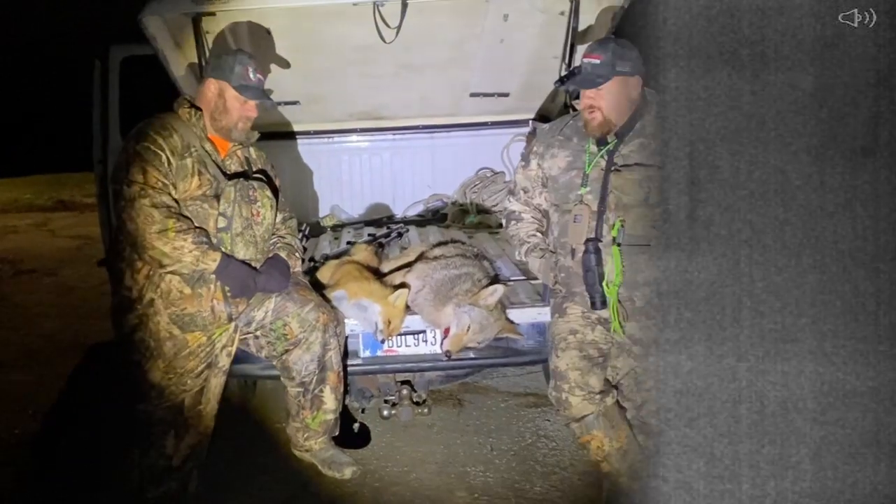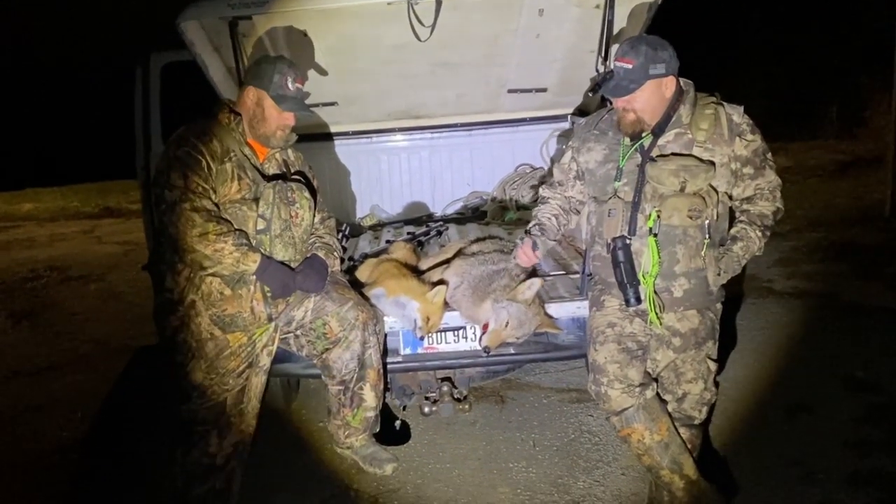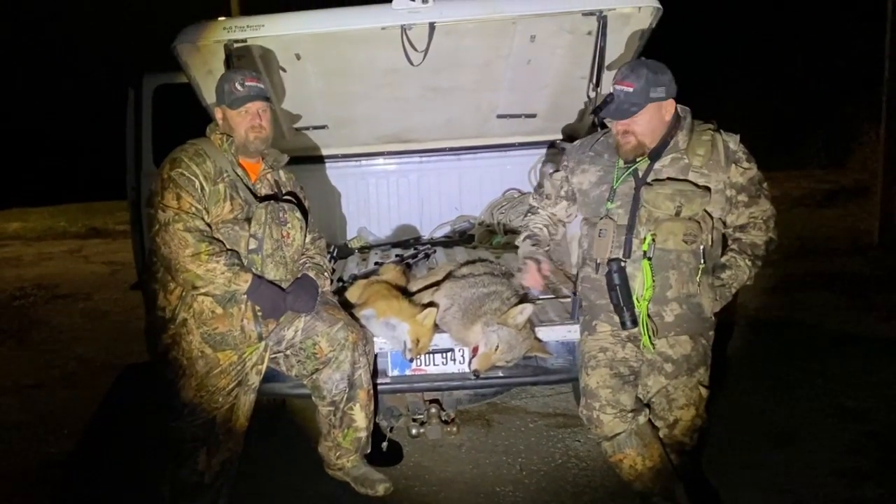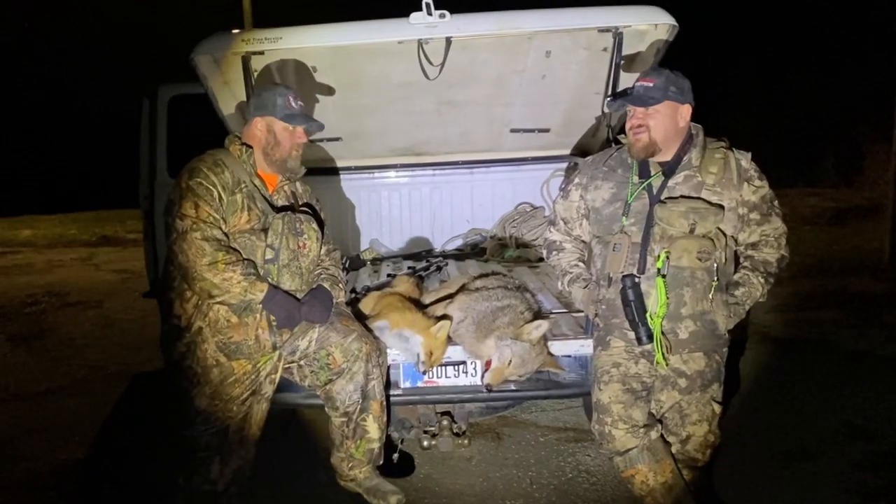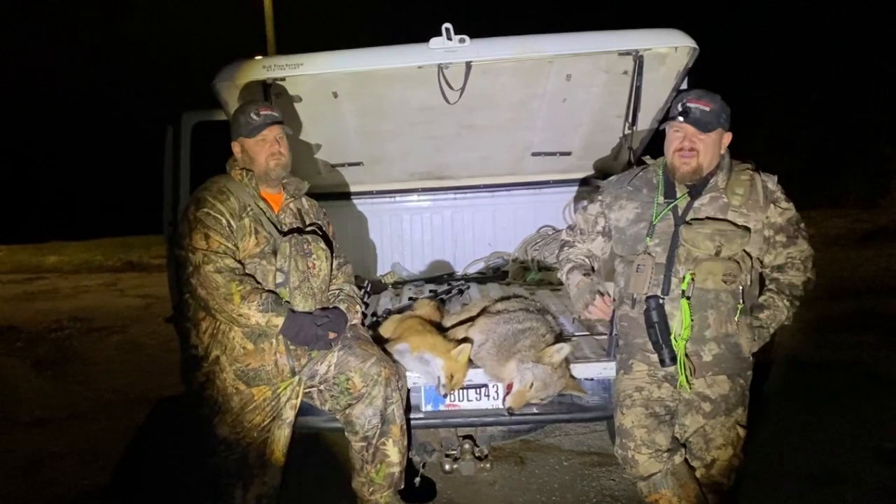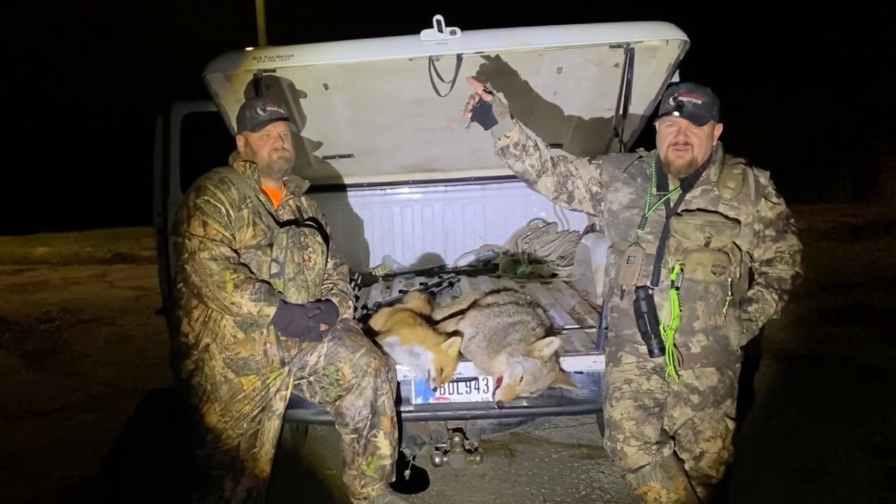Big male, alpha male coyote, and a junior red fox male. Well, we're gonna wrap it up for now. We might do one more, don't know yet. But shooter got this big male. We called it in on, I think, the third stand. You guys will see I called it in from an estimated 1,500 plus yards away. We'll pick him up on the video at a certain point, but we heard him respond.